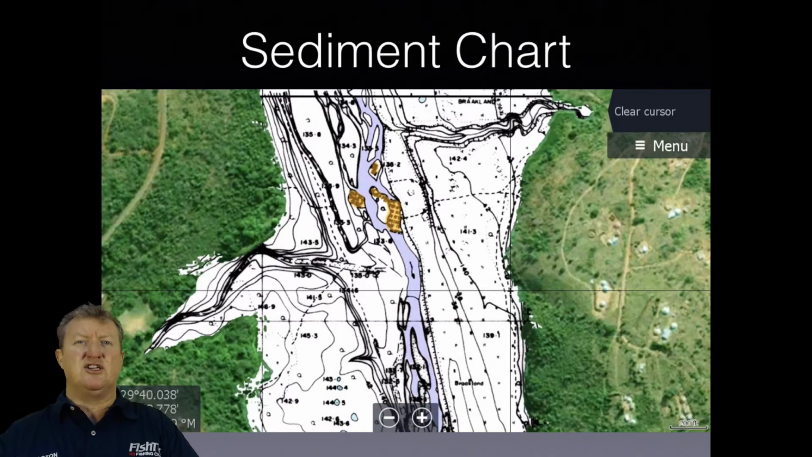There are always little adjustments I see I could improve. With some of them, I've added a little bit of color so you can see the channels, the rock, and the man-made structure. Not all of them, but some of them I have done that. It's a work in progress. It will continue to get better and better.